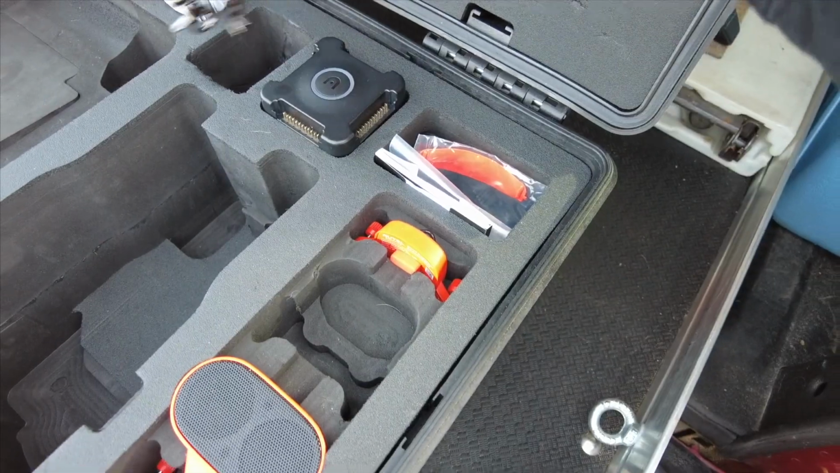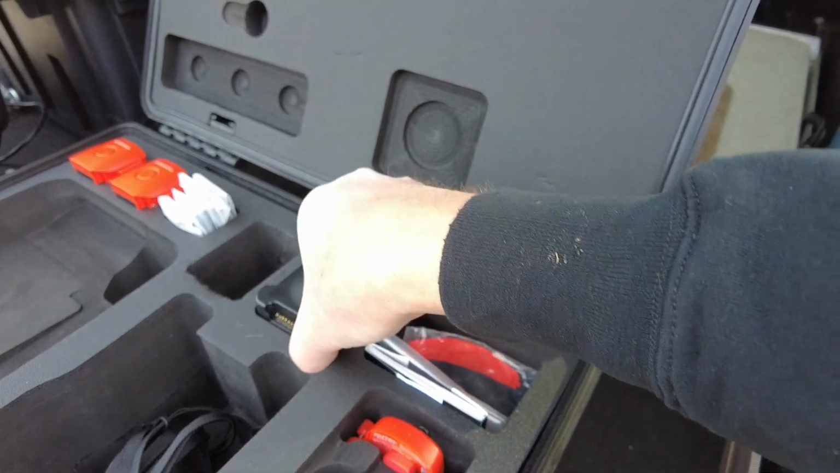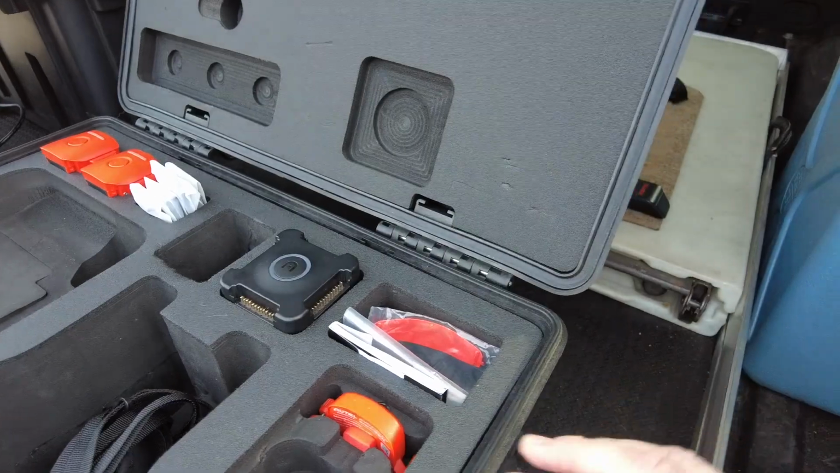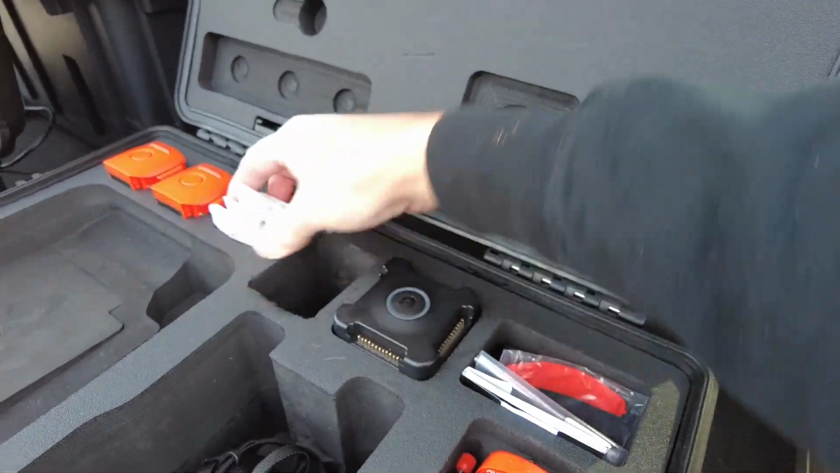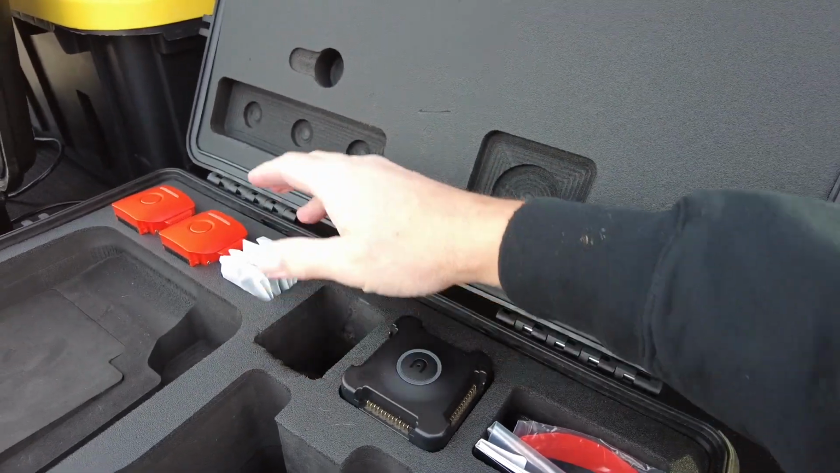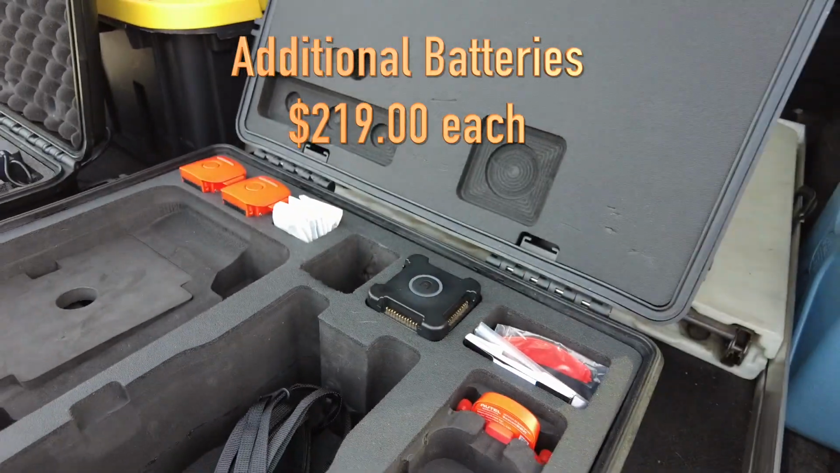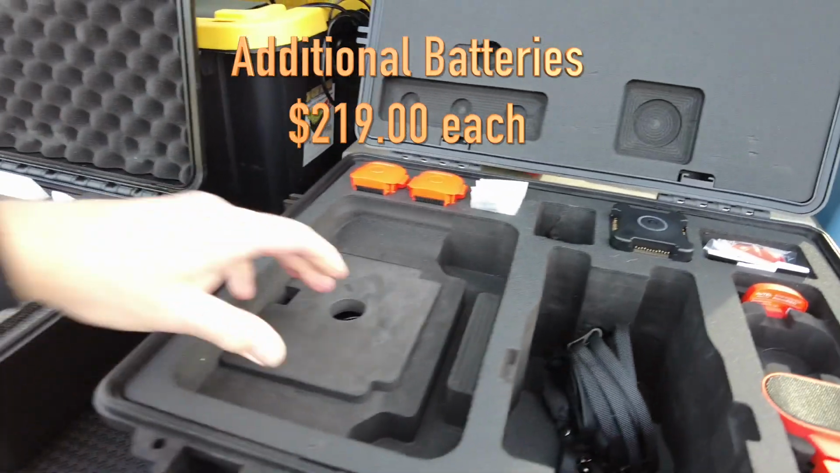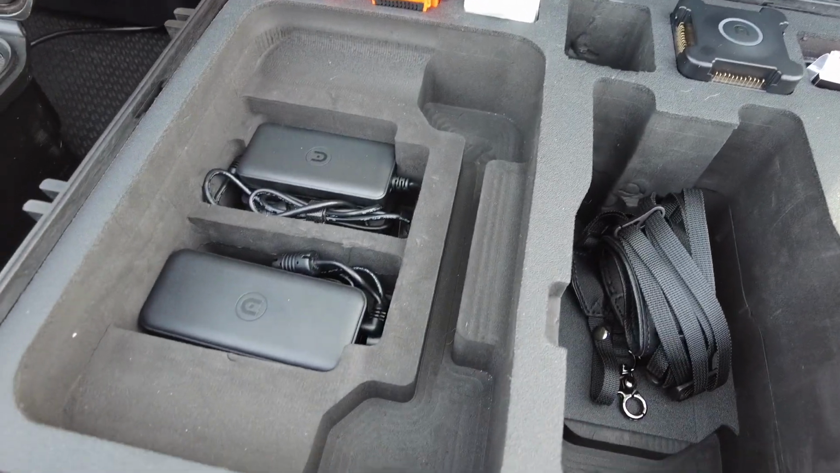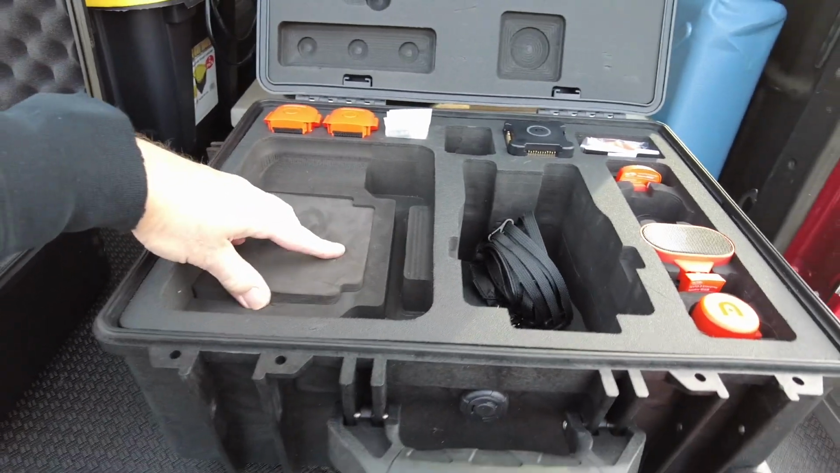This one comes with a 3-point harness that goes on to the remote controller, and then a 4-port charging bank, which interfaces with your AC adapter. You have one extra complete full set of props, so 4 more props, where the DJI kit had just the 2, and then a total of 3 batteries in this kit. So then underneath this little tray, we have both a 12-volt adapter, and we also have an AC adapter. So that is the Autel kit.